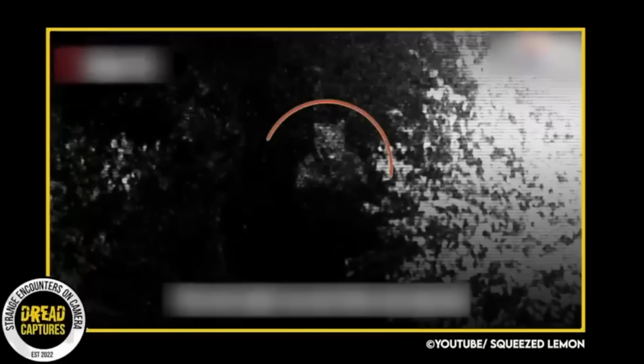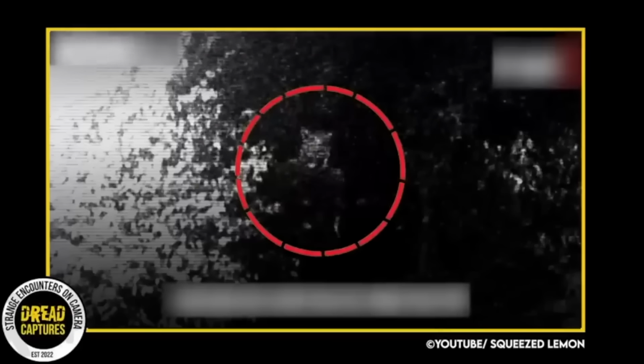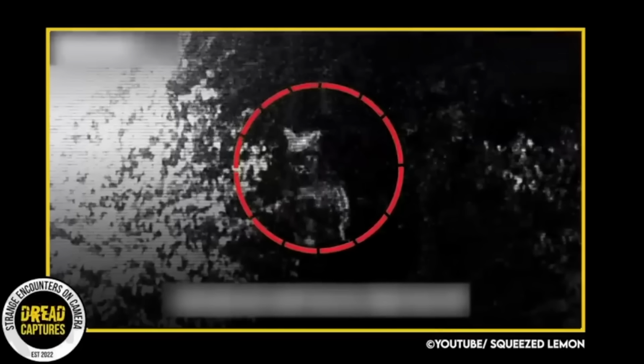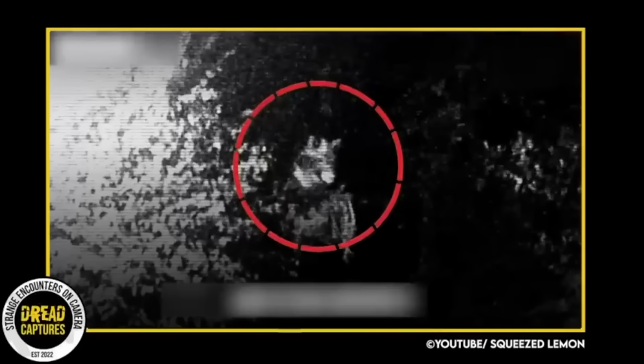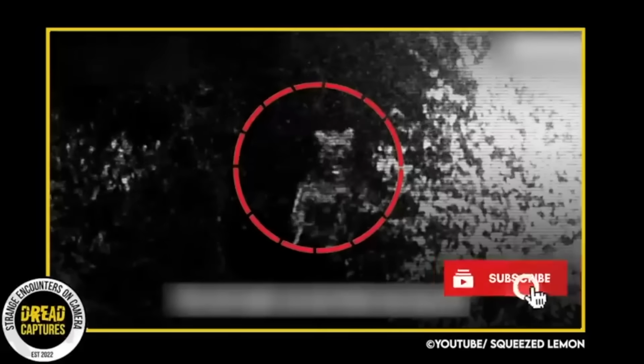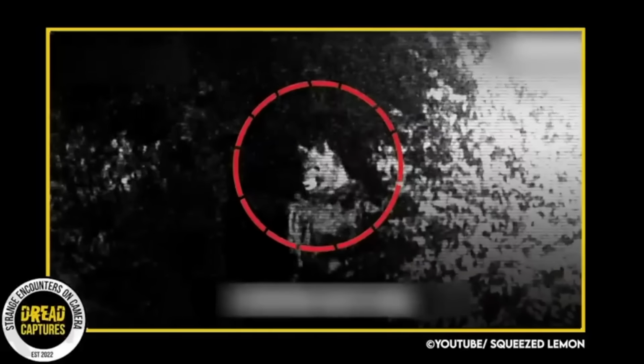Fear began to consume their thoughts as the descriptions matched, leaving little room for doubt. What they had witnessed defied rational explanation. Now, each passing night would bring anxiety as they wondered what lurked beyond the darkness. The line between myth and reality blurred, and the couple was left to face the chilling truth that creatures of nightmares do exist, even in the seemingly tranquil landscapes of Kansas.